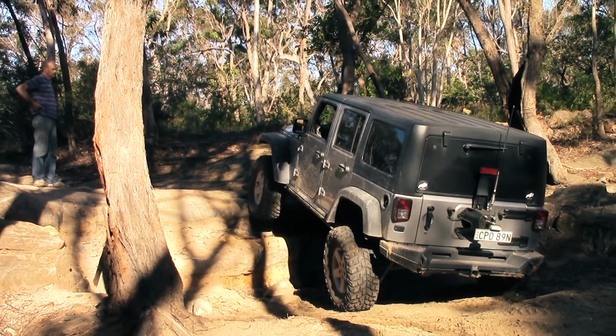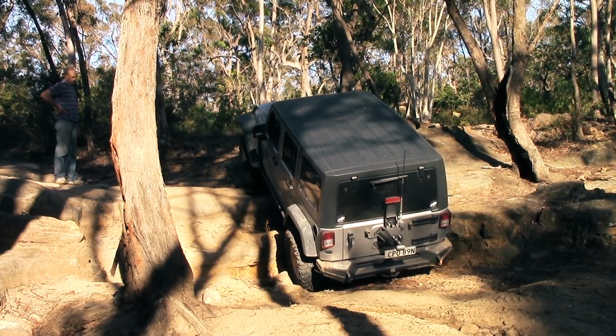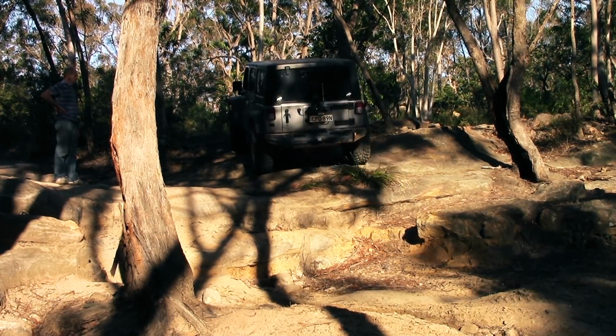We came to a bit of a rocky section where there were many different lines to test and drive, and we pretty much took our pick and drove quite a few different lines here.